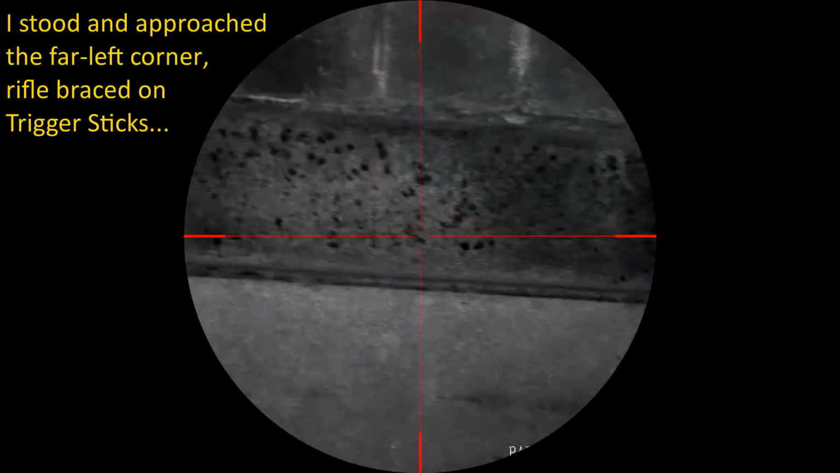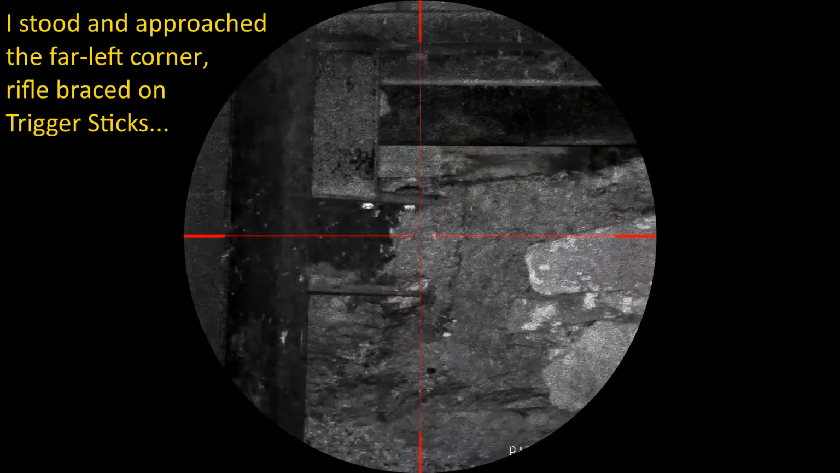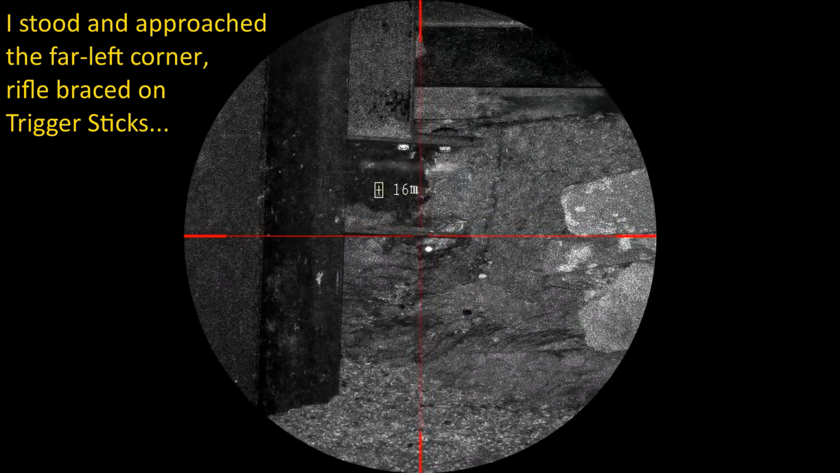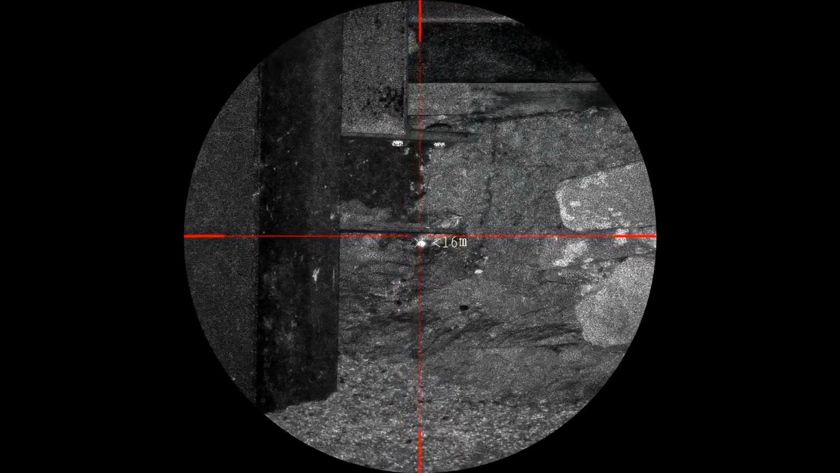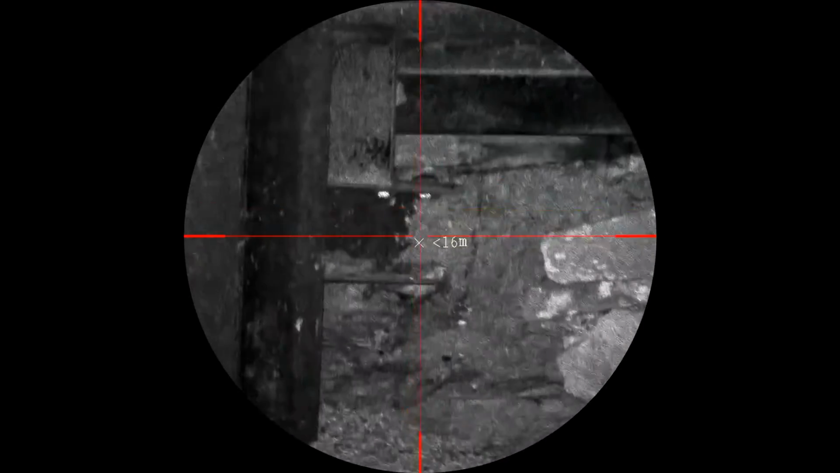That's a rat looking out of the hole in the wall, I believe. Explains the little heat source I saw.